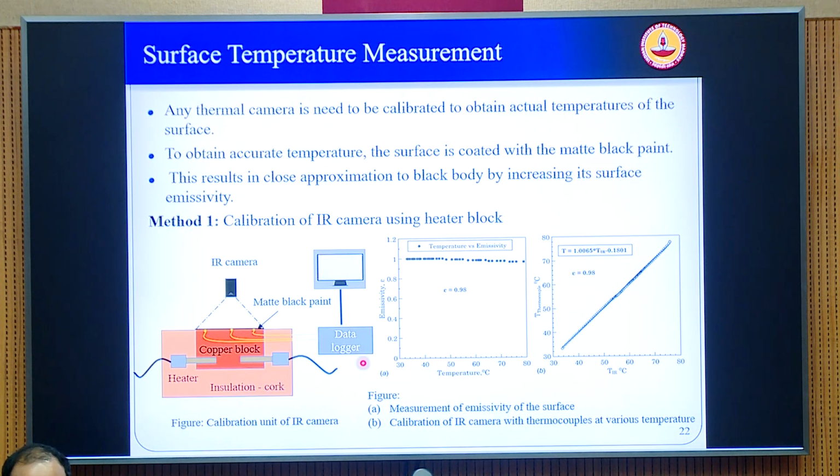So therefore what we usually do is we fix the IR camera at a position at which we do the experiments, and before we start taking the surface temperature measurements, we first have to do what is called calibration. So how do we do it? For example, let us say you are going to do some temperature measurements on a copper surface.